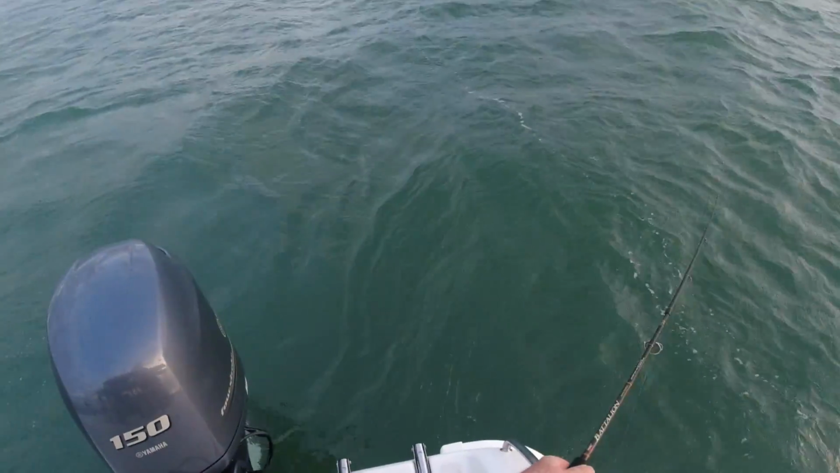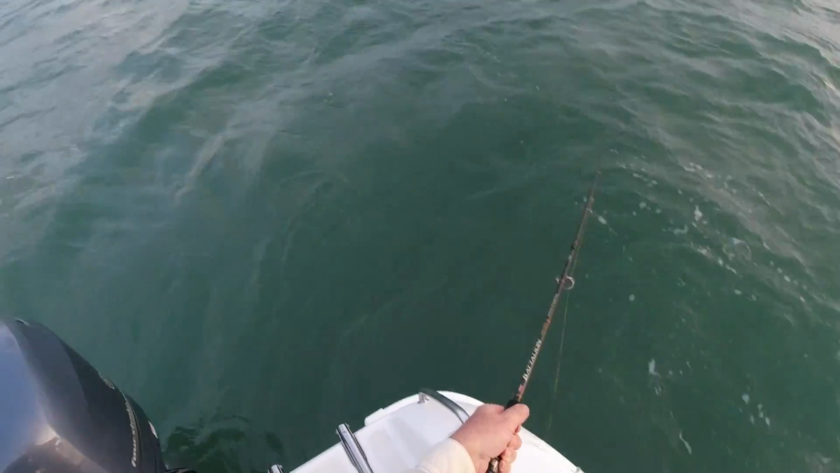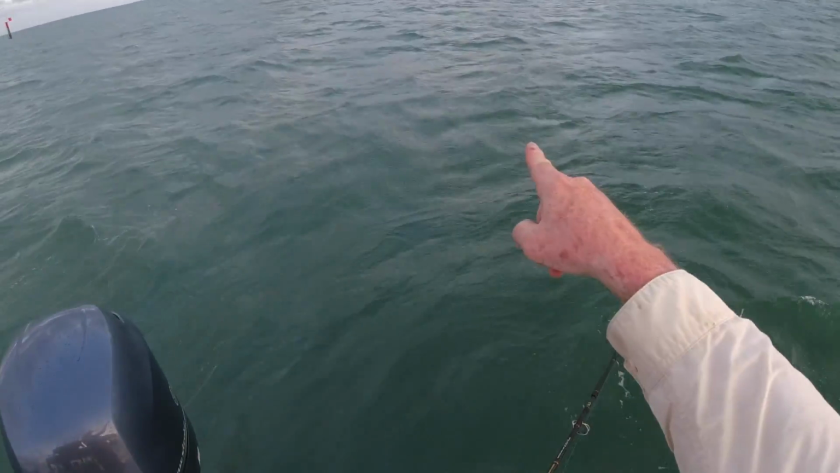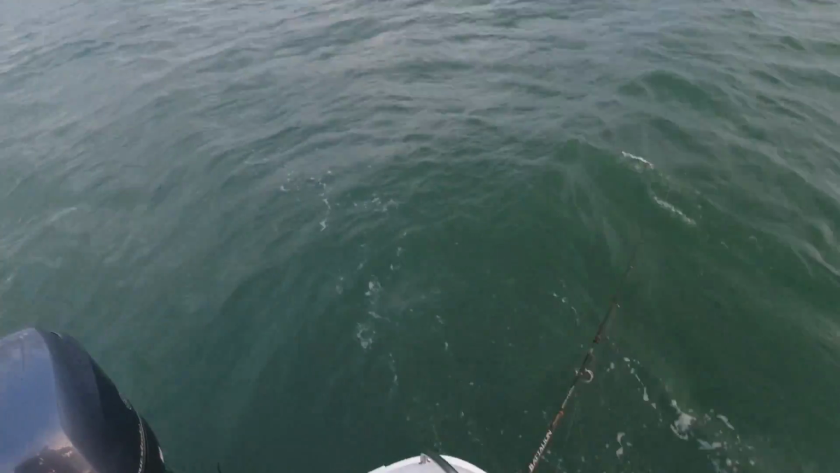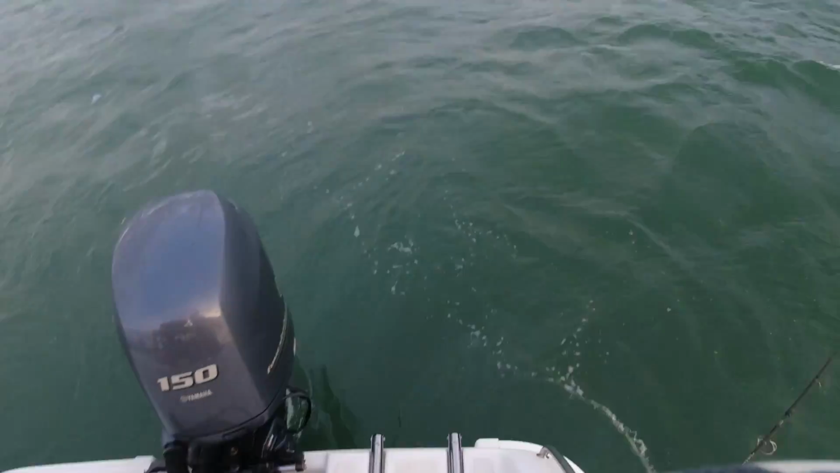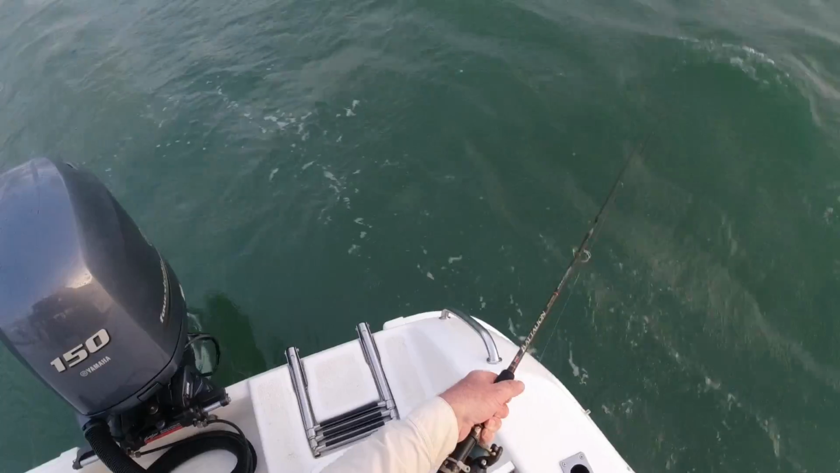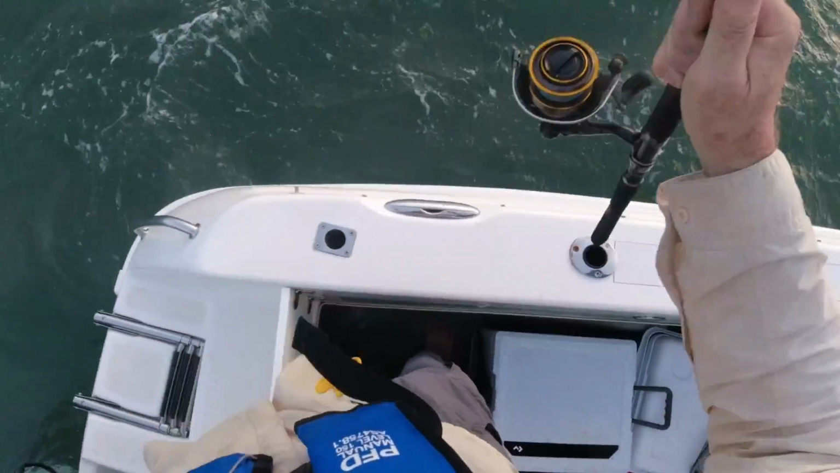Still got something on the end, so maybe just pull the hook. A dolphin there too. Oh, that was it. Bloody hell, that was a big one. Way too big for this rod. Would have been fun to fight him a bit longer though. It bit the hook off. Bit the bottom of the hook. That's what it was.